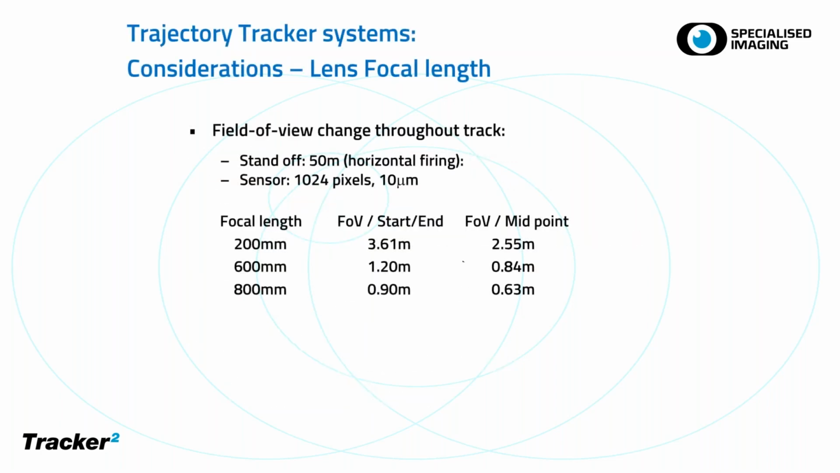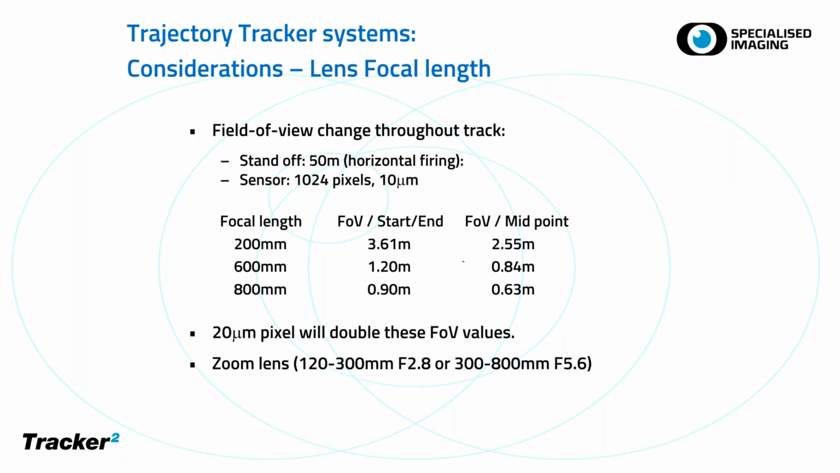I'll give you some examples here of a field of view change. If you had a sensor that was 1024 pixels wide with a 50-meter standoff and it's 10 micron pixels, these are the kinds of fields of view that you would have at the beginning and the midpoint and the end point for these focal length of lenses. So if you're looking at a long rod projectile, it's about a meter and a half long, you might be looking at a 200 to 300 millimeter focal length lens.